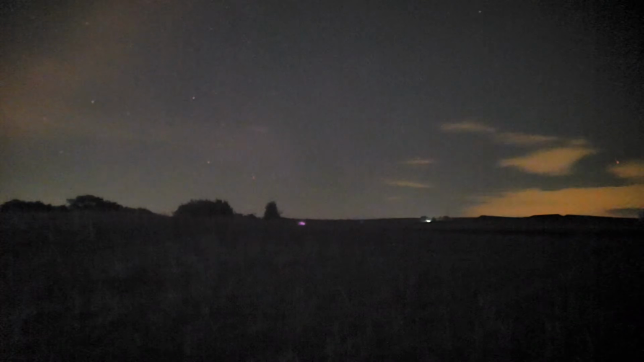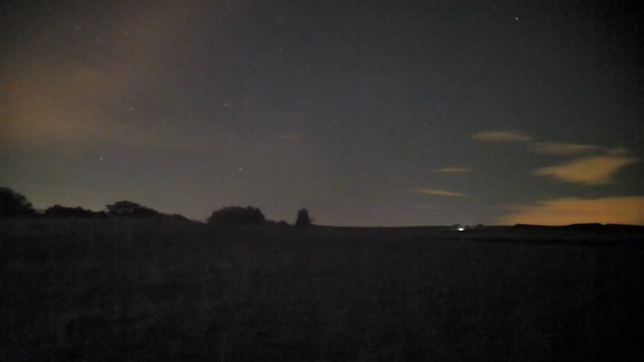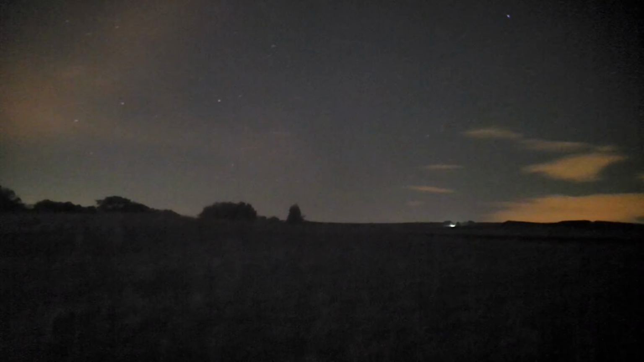I'm going to move down the moor a bit, so I honestly feel like I'm being watched. So I'm going to move down a bit, guys. Let's get this IR light on, see what difference that makes. Just focus it in a little, that's better. So if anyone's watching me, I can watch them.